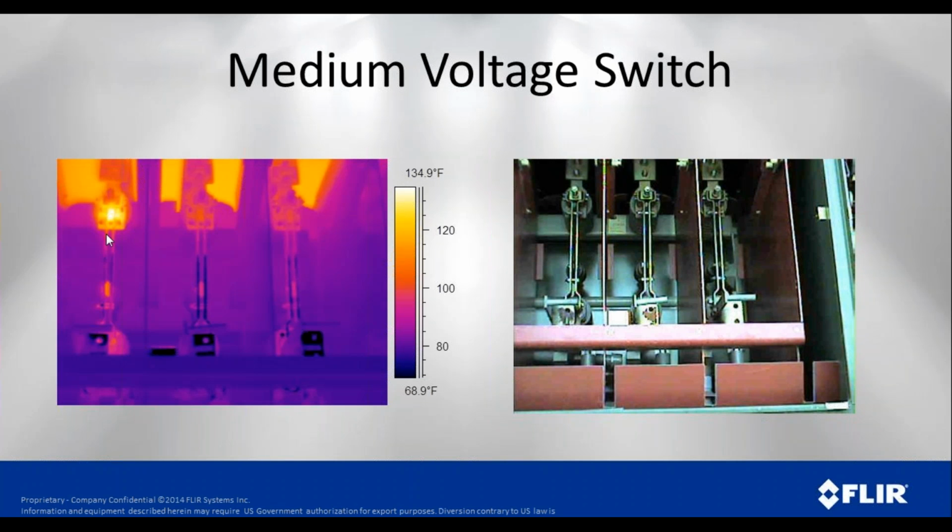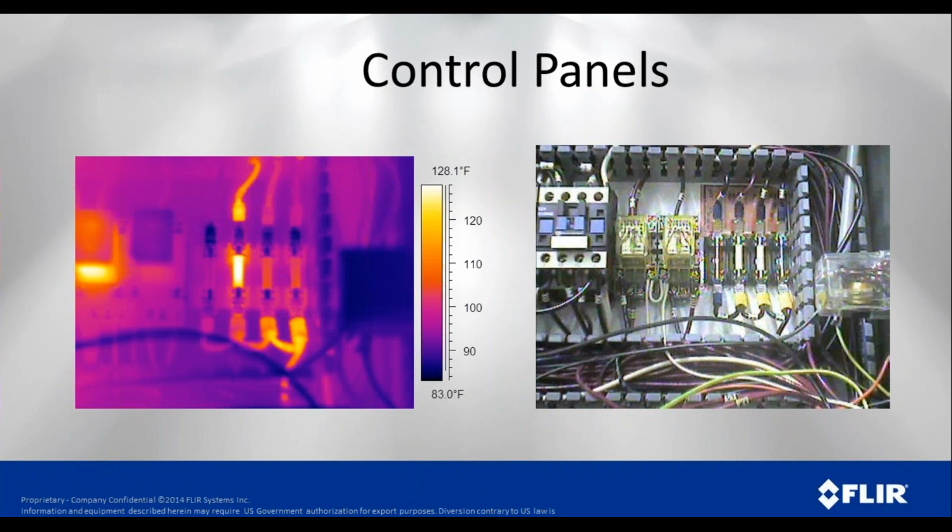On these switches, you can see the switch on the left, and there's definitely an issue there that needs to be taken into account. Same here on the control panel. A lot of times I've been in facilities and we've opened up control panels for different pieces of equipment, and it looks kind of like that photo on the right. There are lots of fuses, lots of relays, wires, junctions, lots of things going on. It would take forever to try to sort that out with a spot temperature gun, whereas with this infrared camera we can scan around and find problems like you see here and find them pretty quickly.